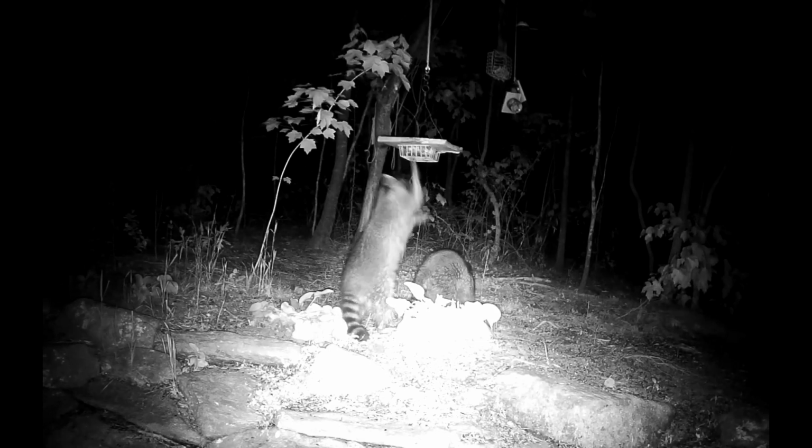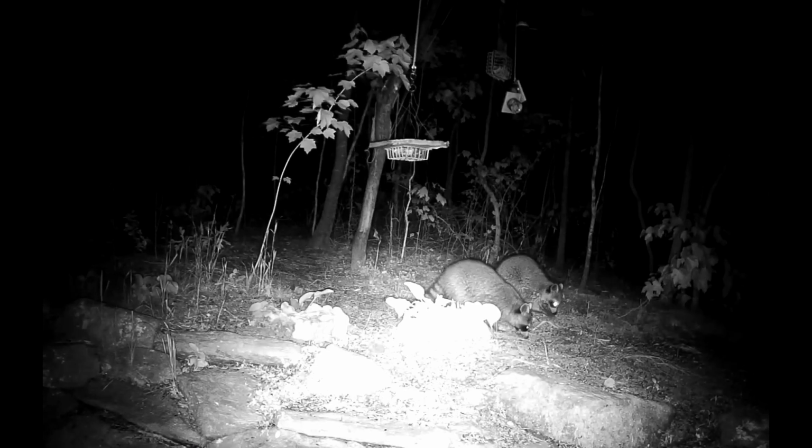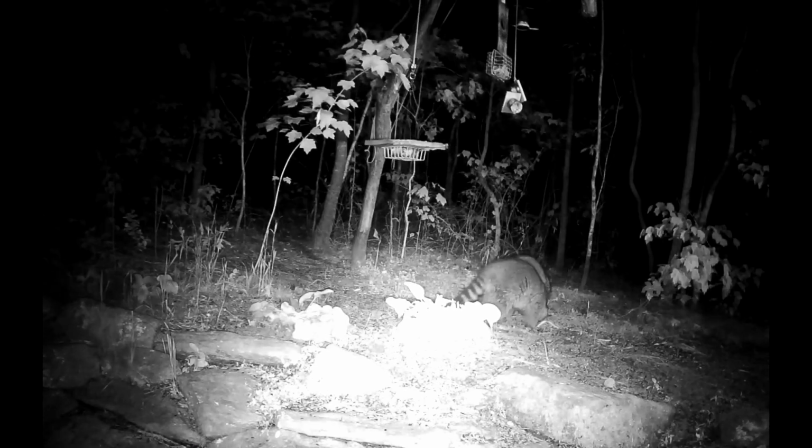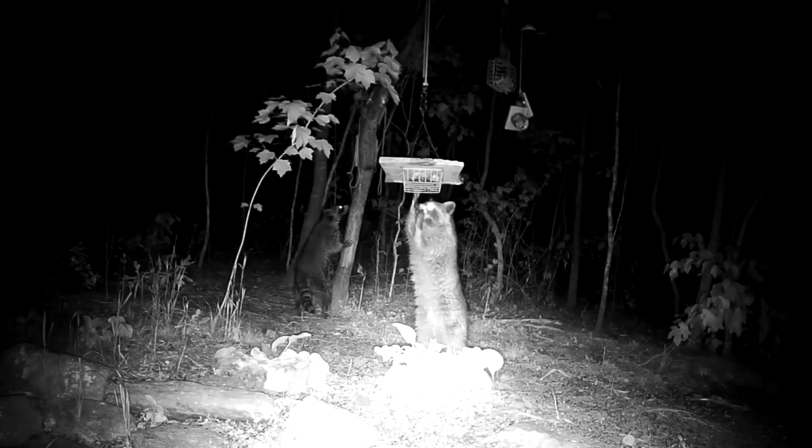These raccoons are big enough that they kept engaging our motion detector light that's out there. It looks like he is enjoying a couple of raisins or peanuts.